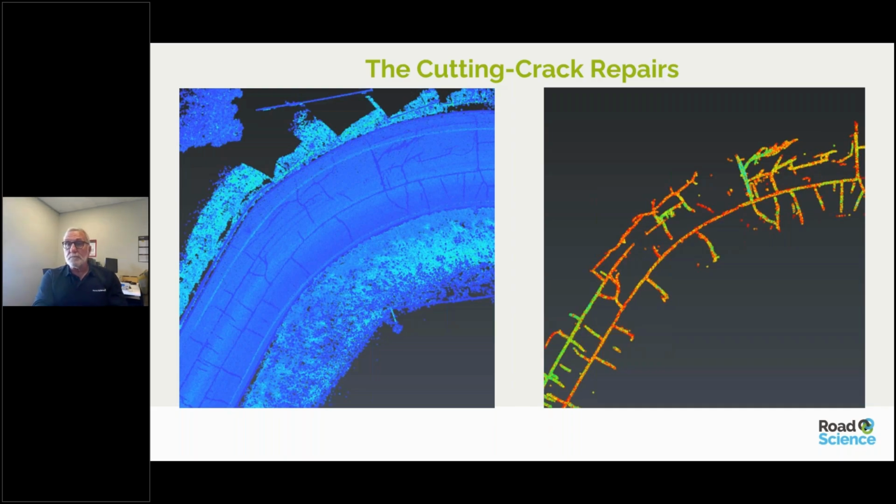On the right hand side, I isolated all that cracking in 3DR by intensity, and this allowed me to create a new point cloud purely of all the points of the sealing. Then in TopoDot, we managed to create areas from these point clouds to indicate how much area of the track they had actually resealed. And there is quite a lot of this around the whole length of the track.